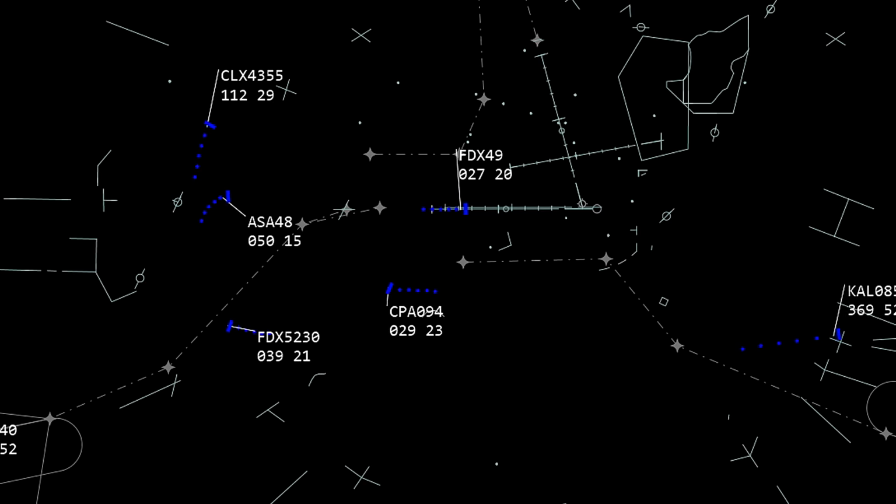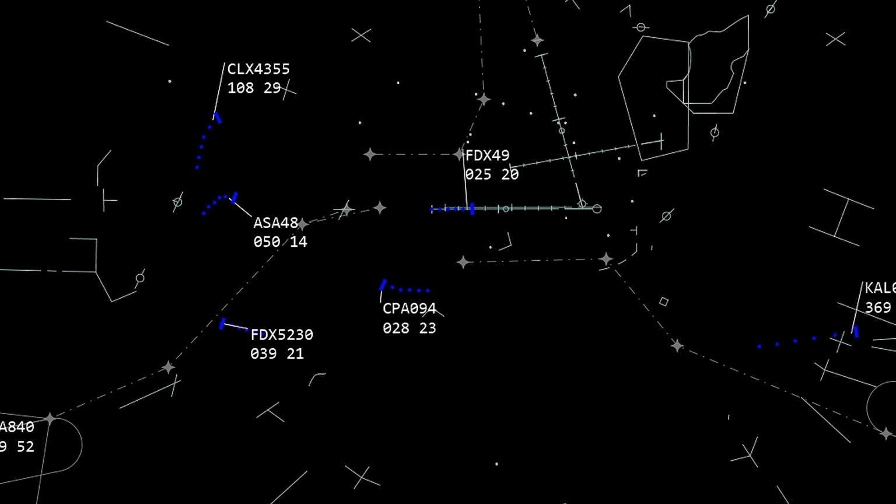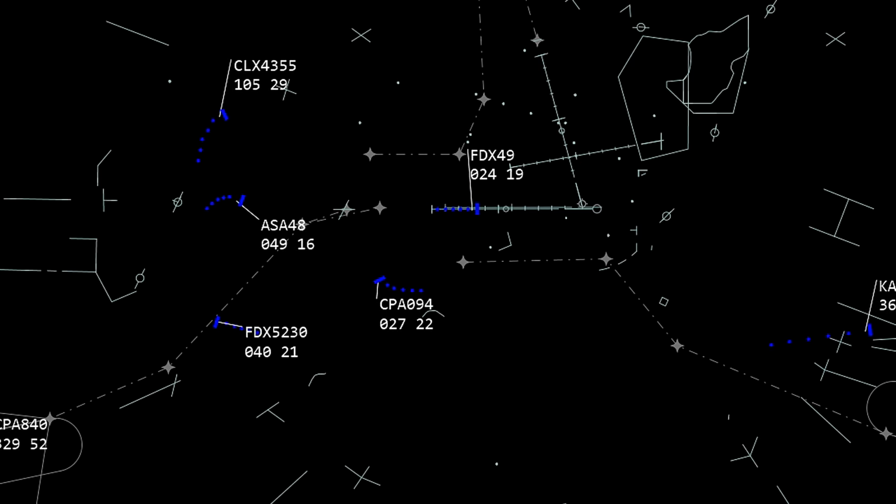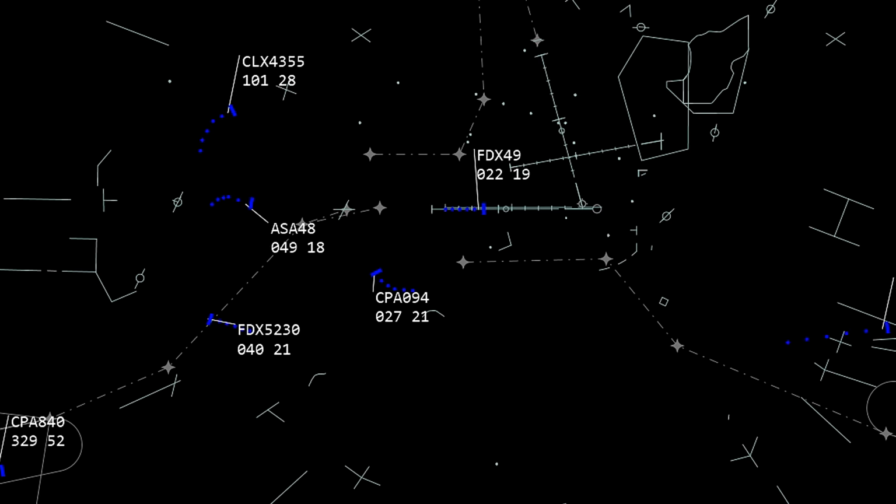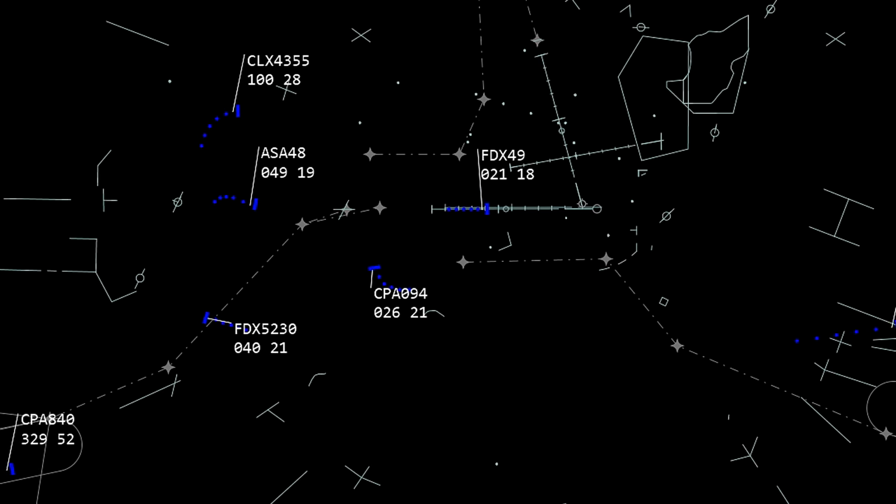Roger, FedEx 49 Heavy. Alaska 48, reduce speed to 180, descend and maintain 3000. 3000, 180. Target 4355 Heavy, how much time do you have? Target 4355, 10 minutes. Target 4355 Heavy, understood. Turn right heading 160, this is your base turn, descend and maintain 6000. Continue down 6000, 160 heading, Target 4355. Cathay 094 Heavy, advisory frequency will be 118.3 if you want to monitor that for the FedEx's cancellation.